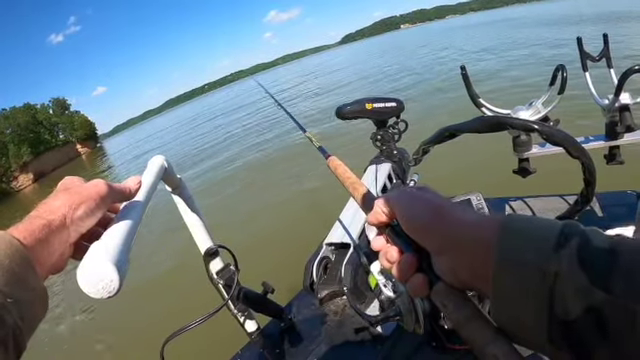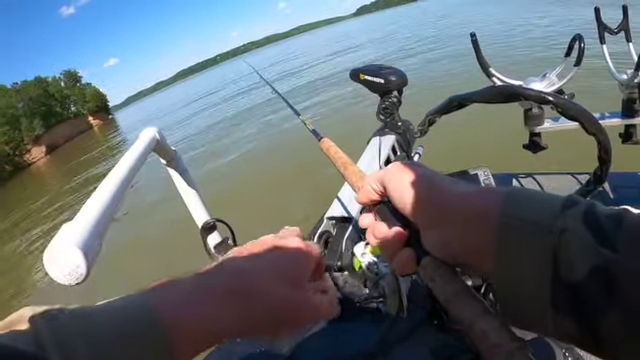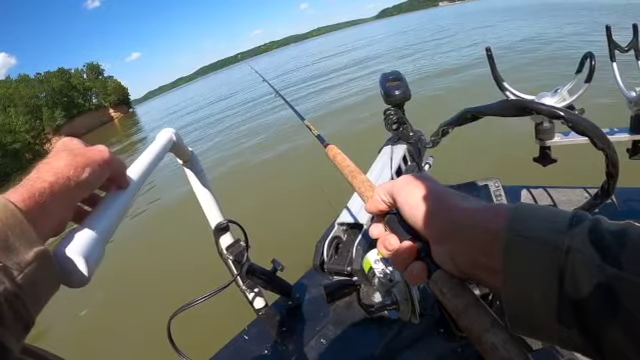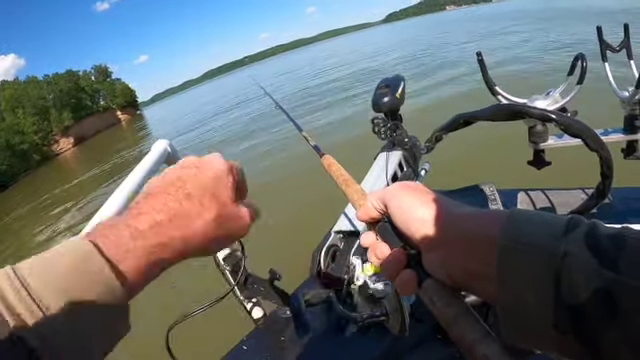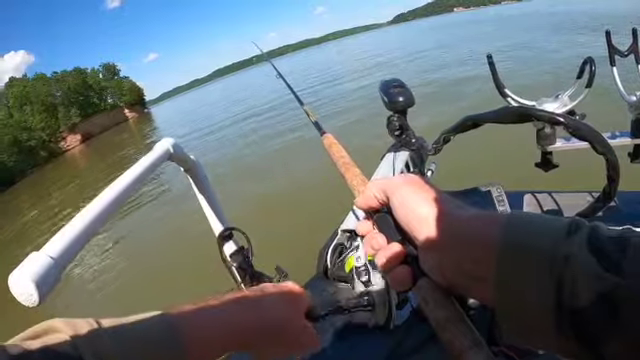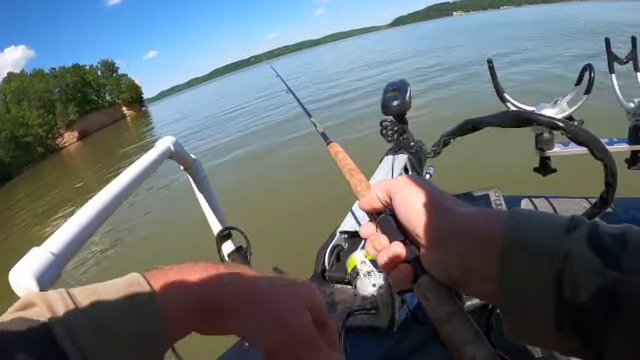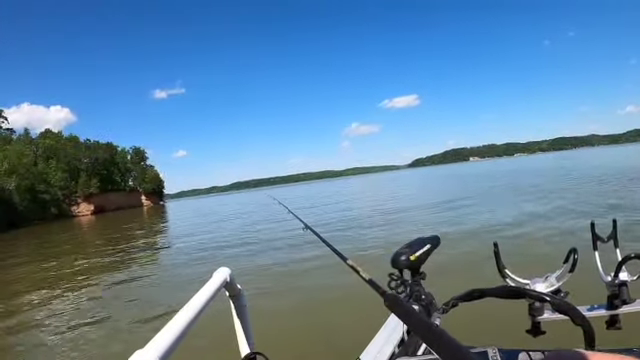I don't know if we've talked about it, but I like to keep this screen set on 40 foot forward, because that's about as far as I can throw with a 1/32 ounce jig. And you get used to that scale of about how far they are and the size of things, and it just works out better, seems like, for me.